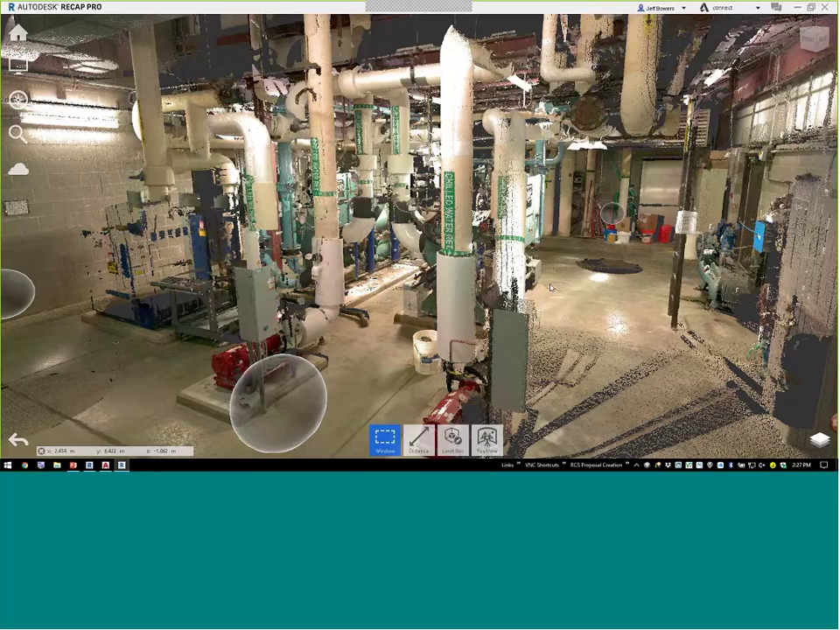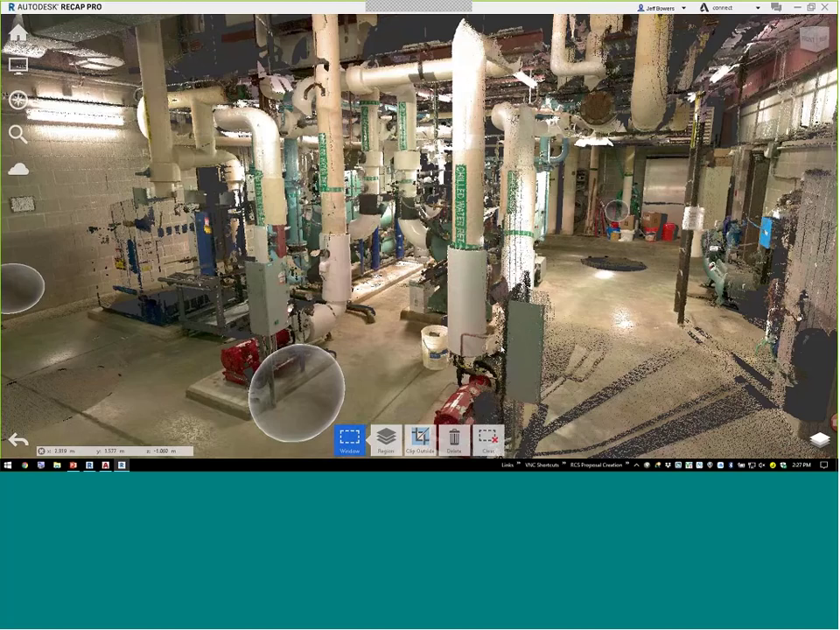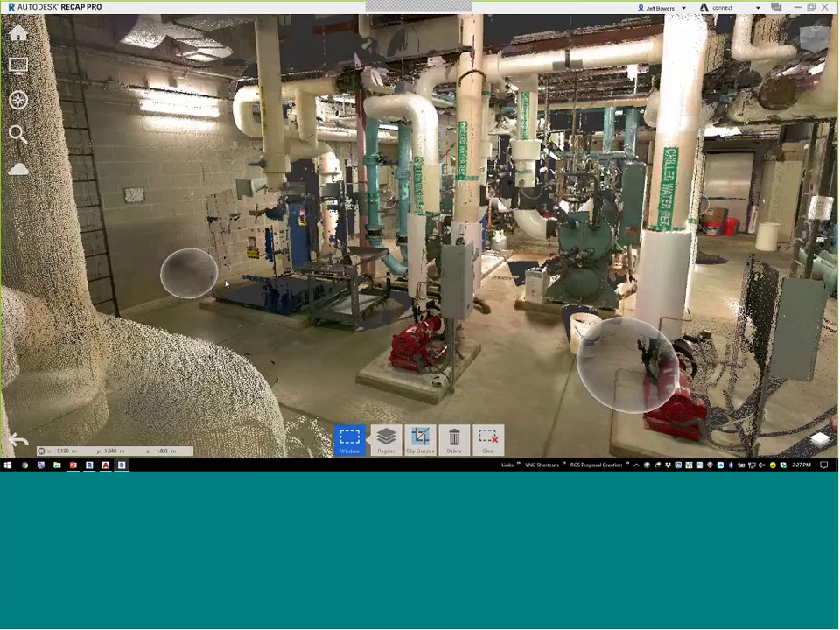Now, this is what everybody's wanting to see. Here is true data captured with the BLK. There was a total of 5 scans. All right, 1, 2, 3, 4, and there's a couple in the back.